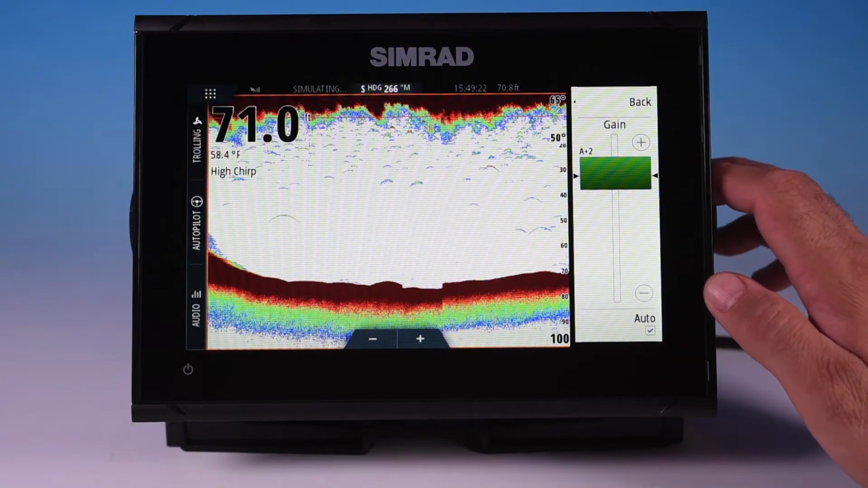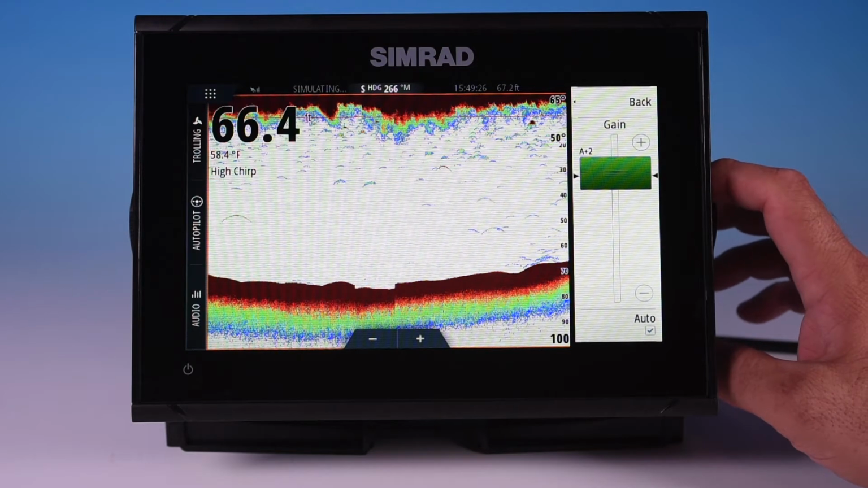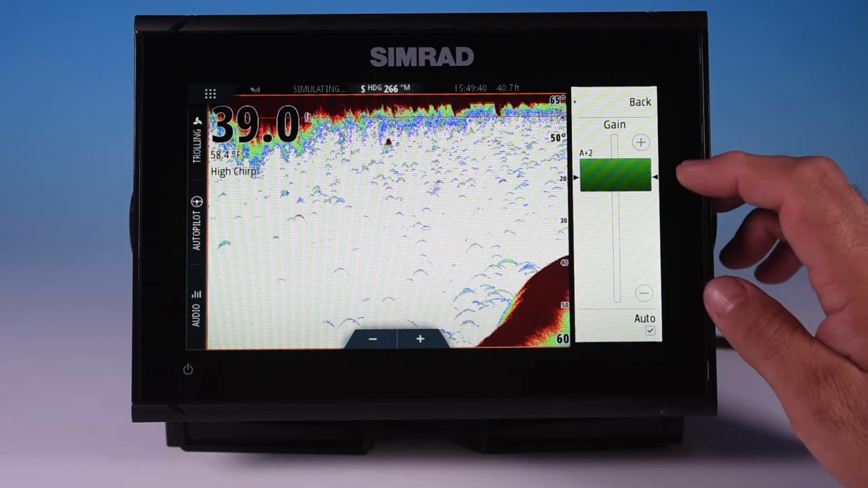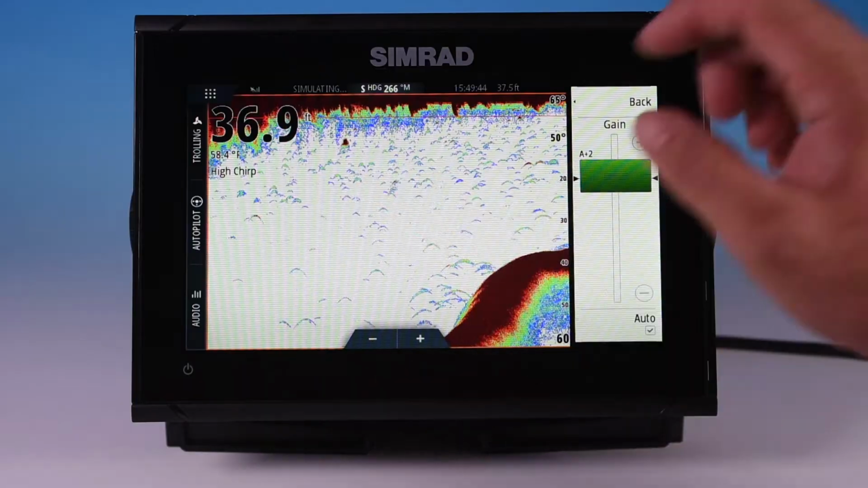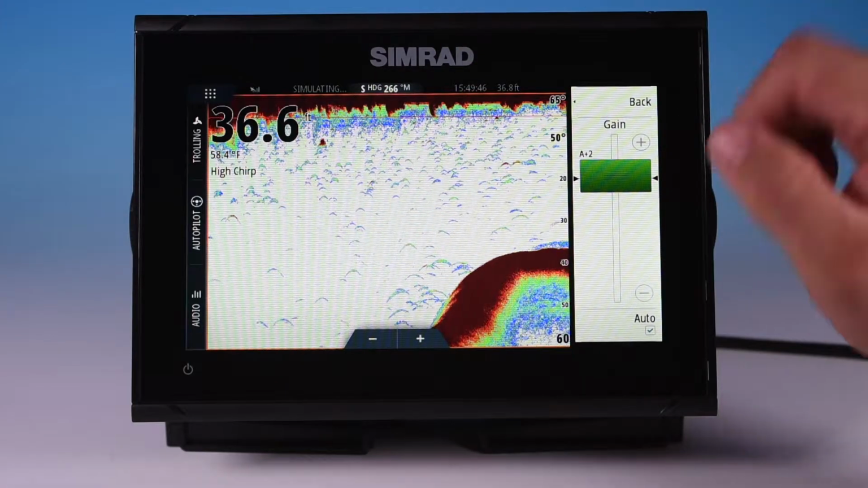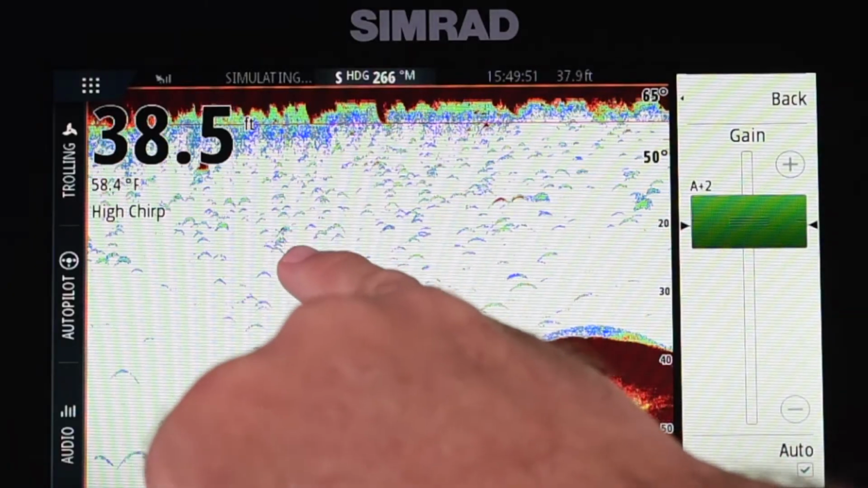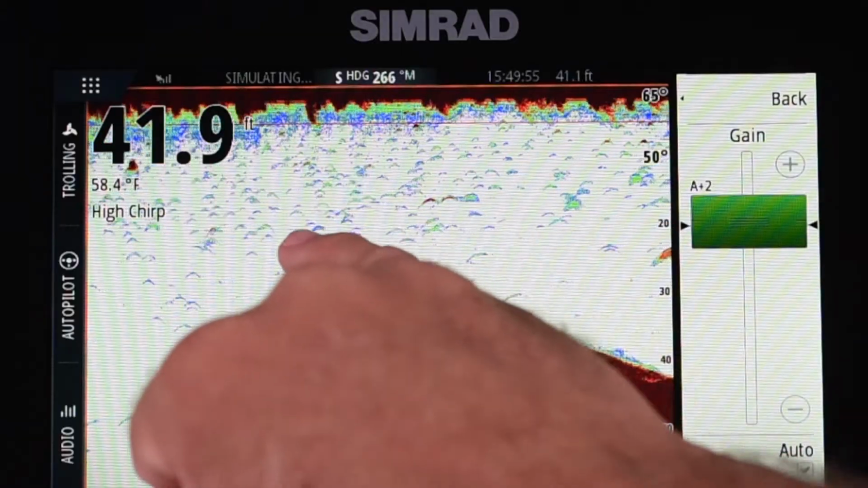Generally, in shallow water, 100 feet, 30 meters or less, the auto is going to do a very good job if the water isn't very, very dirty or a lot of silt. If it is, you may need to play with your gain a little bit because you just get too much noise within the water here. You can see we've got some specks. This is really ideally where we want to keep it. You got specks on the screen here throughout, but you're still identifying your fish.